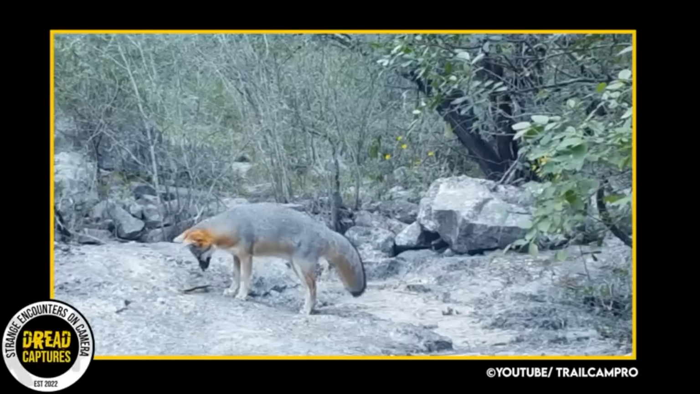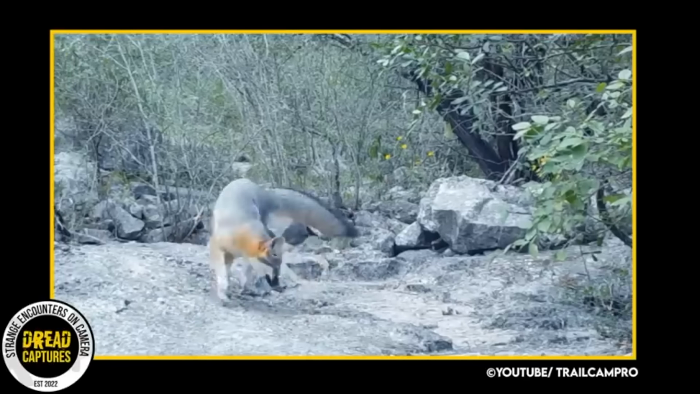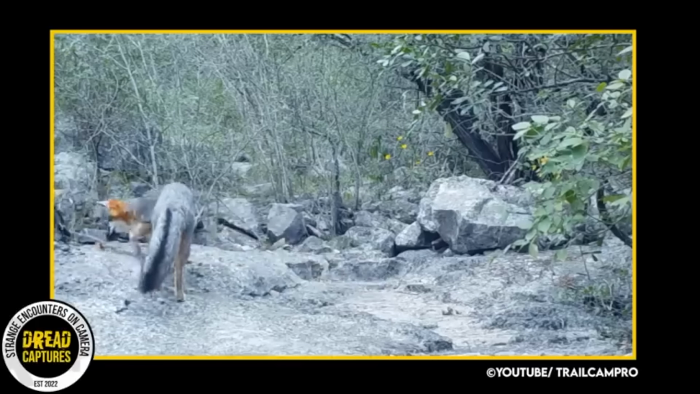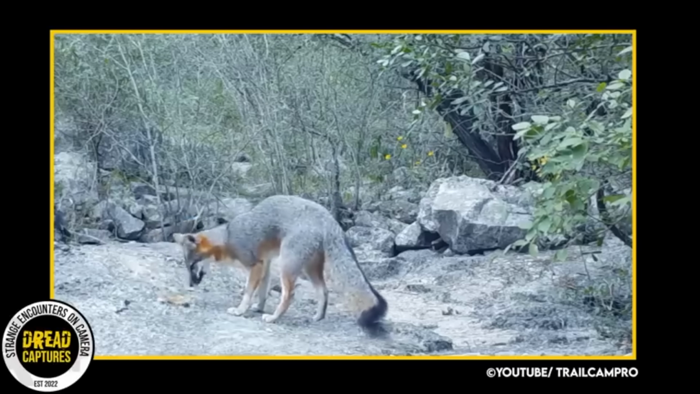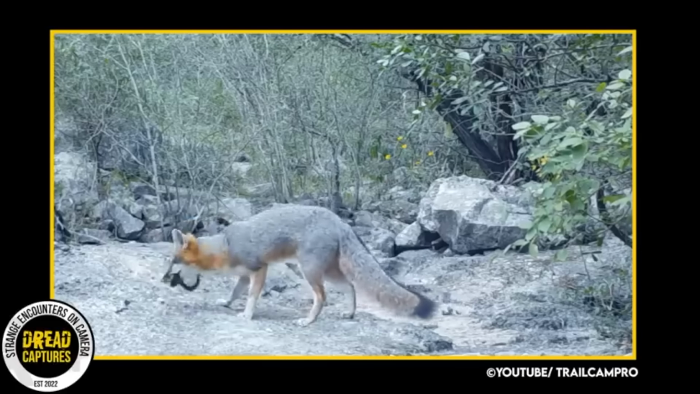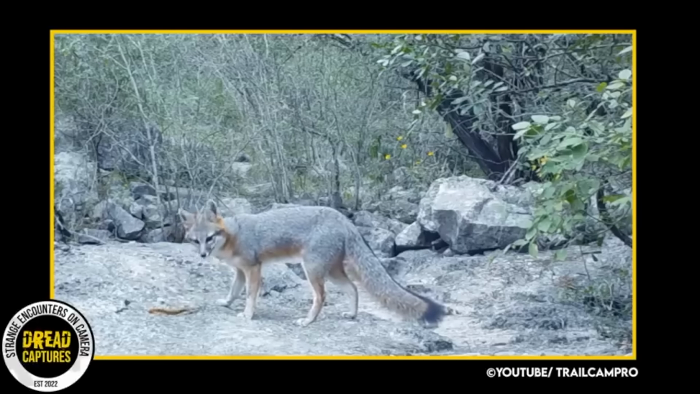This next clip in the compilation shows some beautiful foxes. And man, let me tell you, they do not look like this in the part of the United States that I'm from. These guys are a cool-looking silver and black with reddish underbellies. Correct me if I'm wrong, but I think these are gray foxes. Red foxes are most common around me.